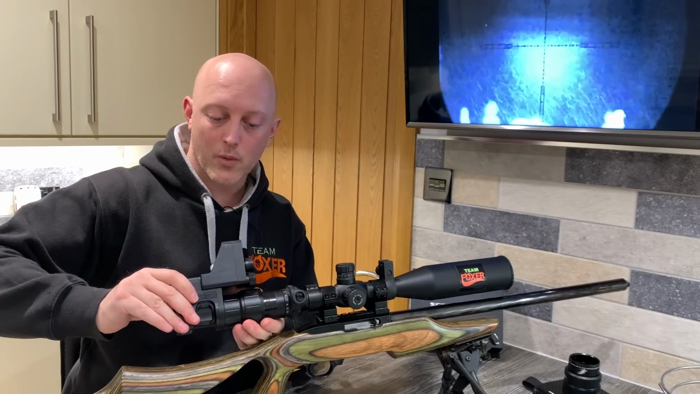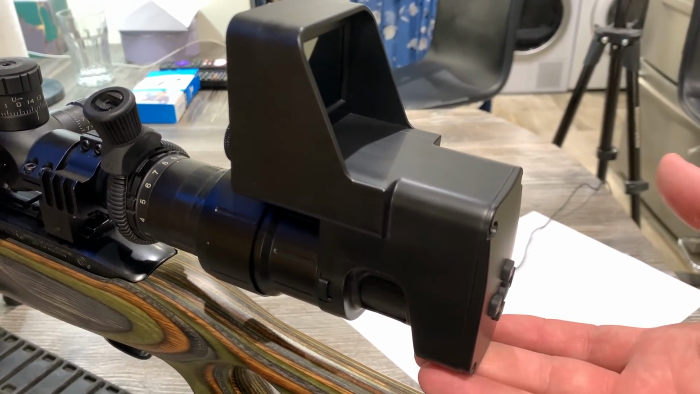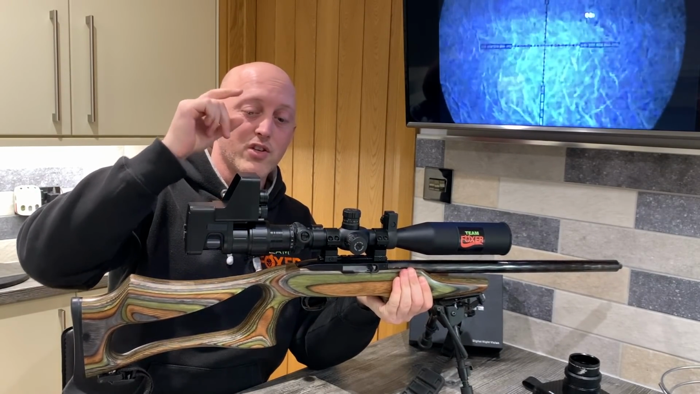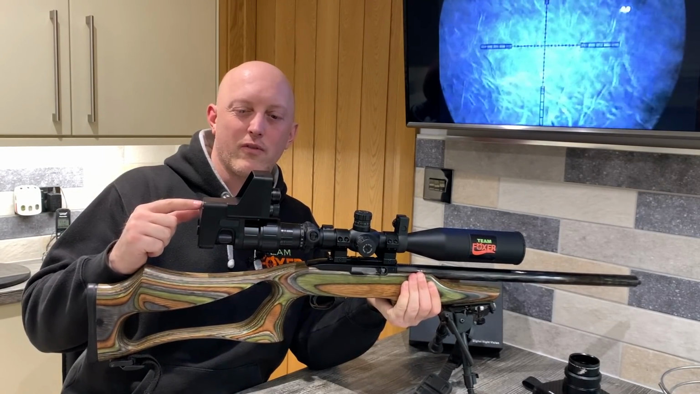The next one is when the unit is on, you actually have a little bit of movement there, so you can probably see that. So it's easy to knock. Now, it doesn't make a massive amount of difference, and it doesn't necessarily shift your impact point much, but I found that a little annoying, especially when I'm pushing the buttons and stuff as well.